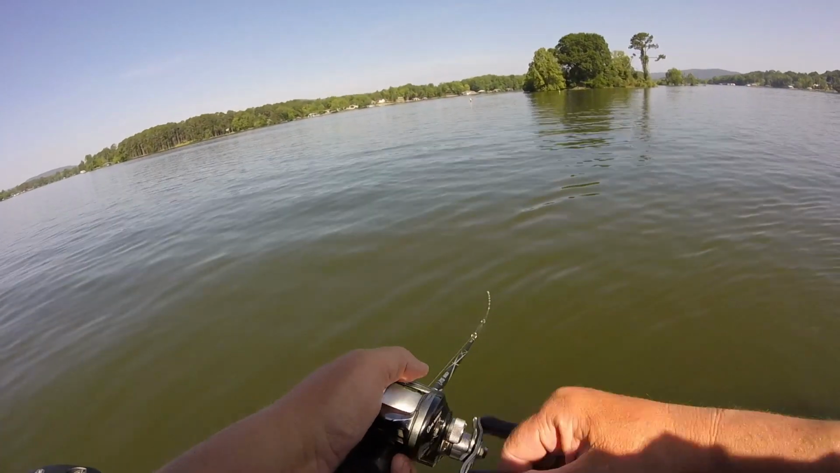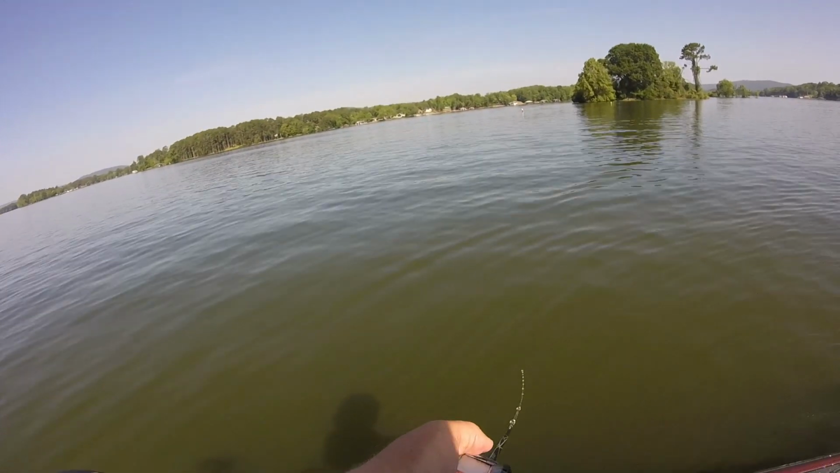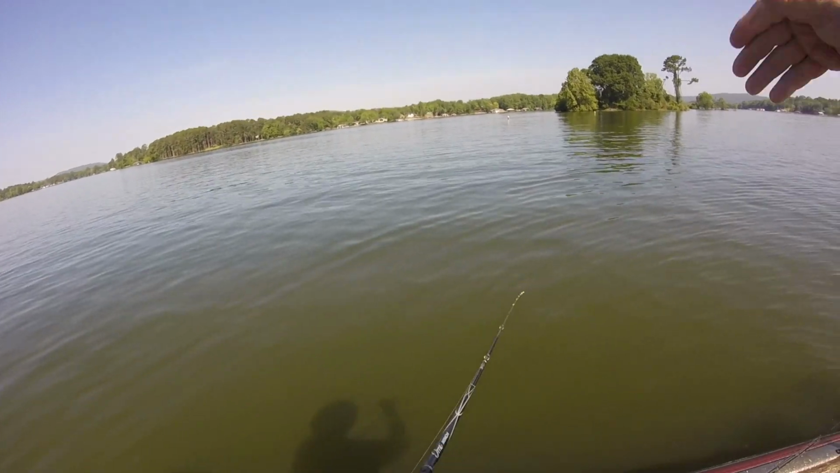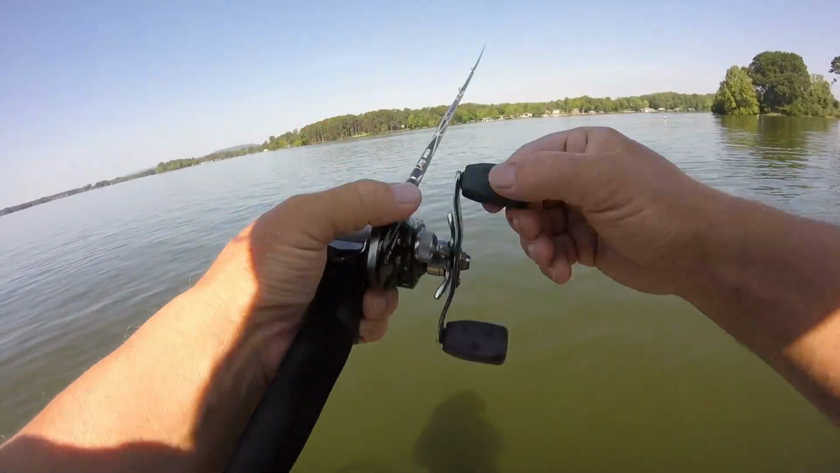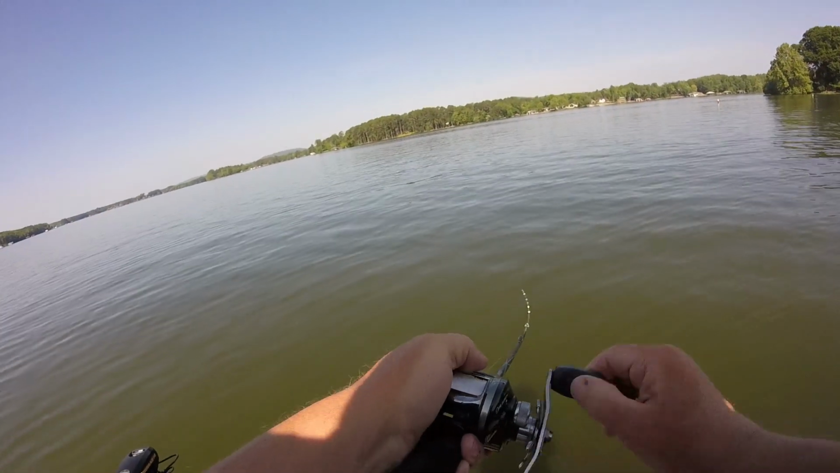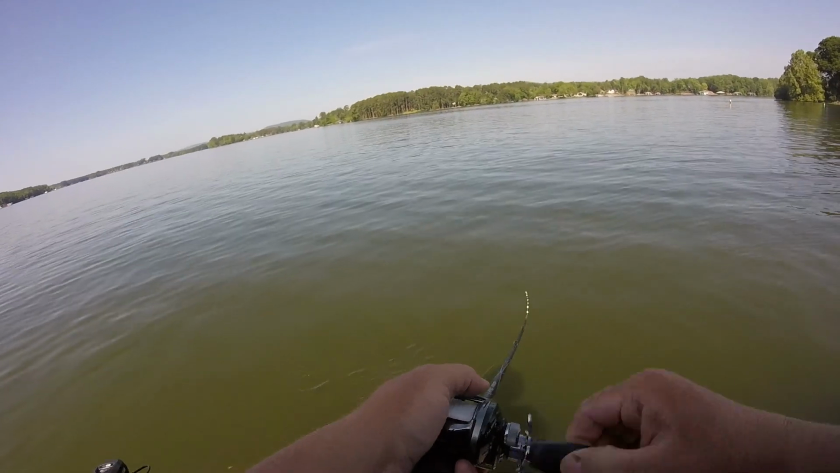Too loose? You'll feel it ticking the bottom. And then you stop it every now and then. We're shallow enough, you may not even have to stop it. Just make sure it stays in contact with the bottom. I'd try that, you know, 4 or 5.